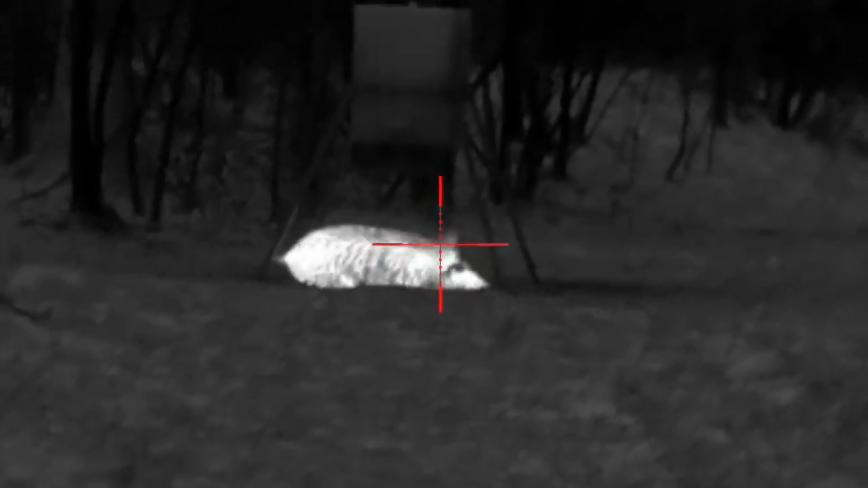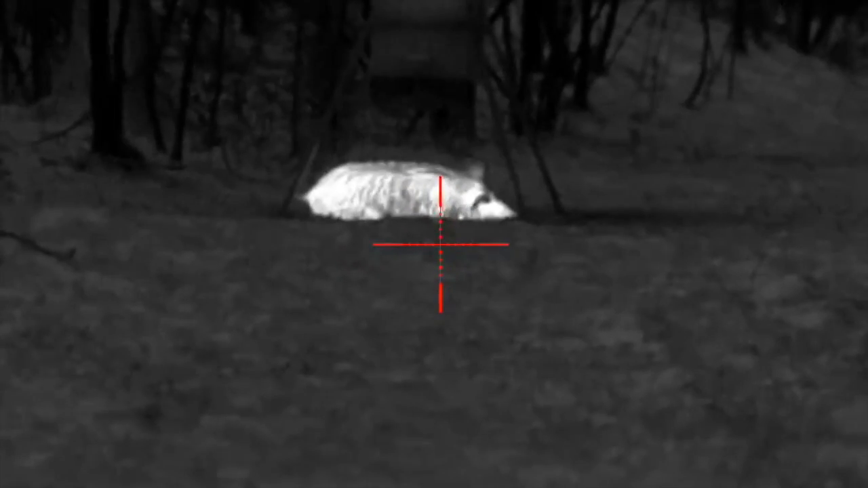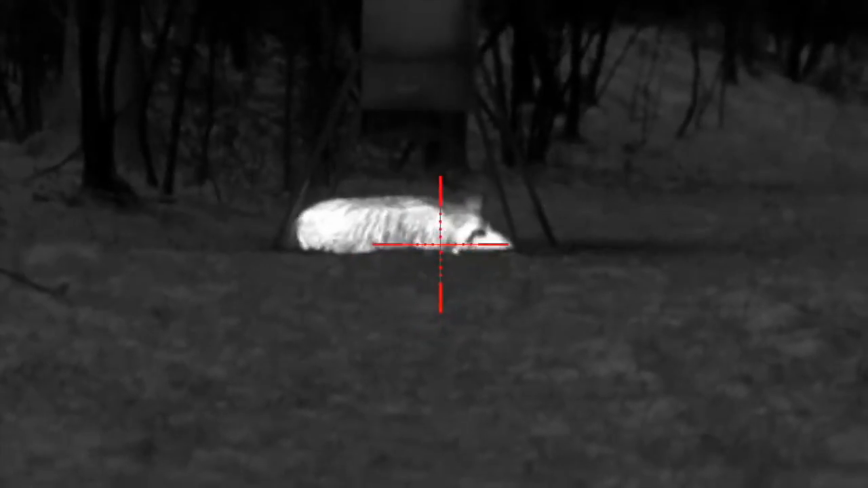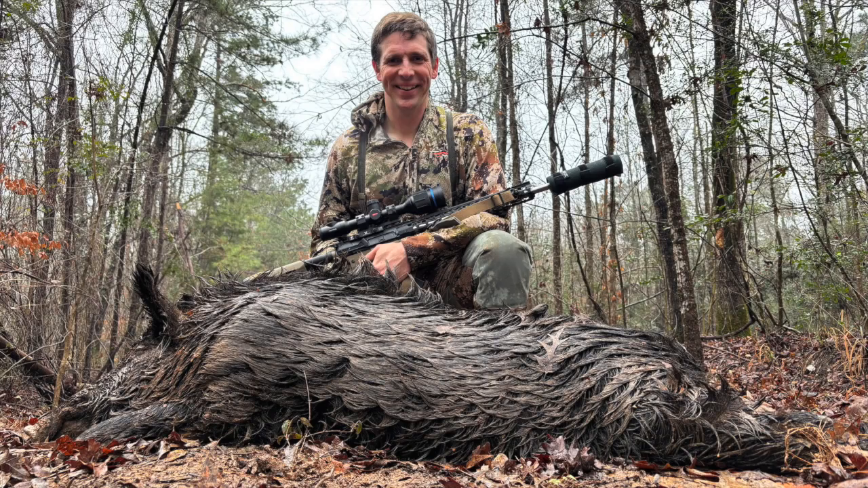Now, after I shot that hog, I waited about another 30 minutes, but unfortunately, no other hogs came in. I'll bet I heard him fighting with another boar over the rights to eat at that feeder that morning, and this was the guy that won. My shot was almost exactly 50 yards. As you can see, he was a good-sized, mature boar. But that little 80 grain ELD-X from the 22 ARC certainly did a number on him.